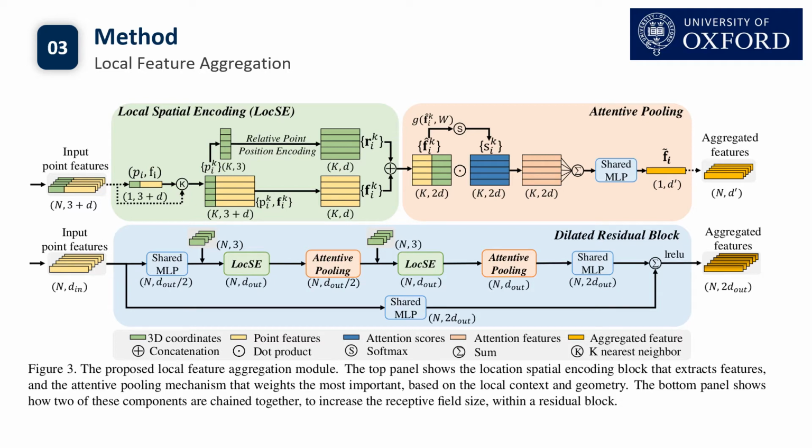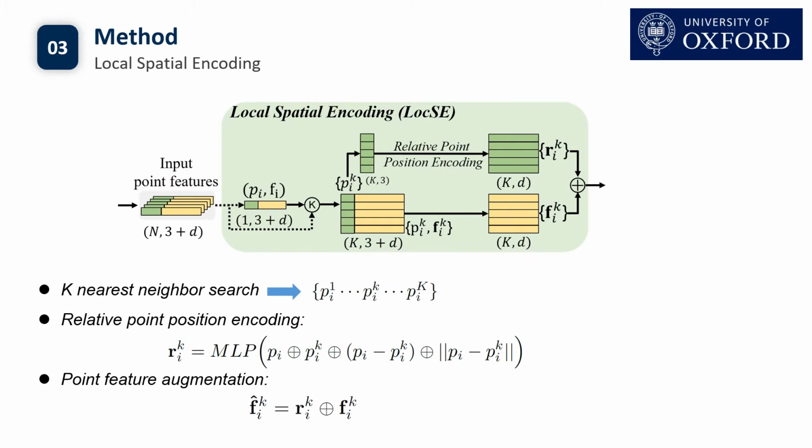Dilated residual block. Given a point cloud together with per-point features, the local spatial encoding unit first finds the neighboring points for each point by using KNN. Then, we explicitly encode the relative point position of all neighboring points, so that the corresponding point features are always aware of their relative spatial locations. This tends to aid the network to capture the local geometric patterns. Finally, the encoded relative point position features are concatenated with the corresponding point features.